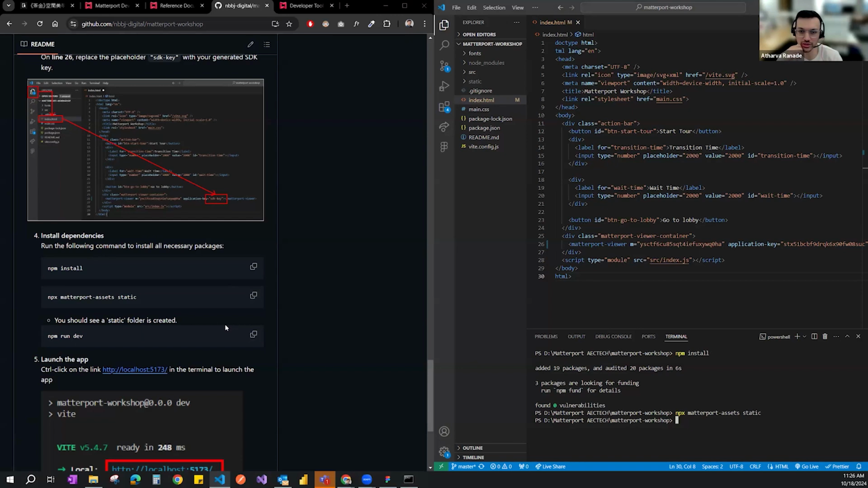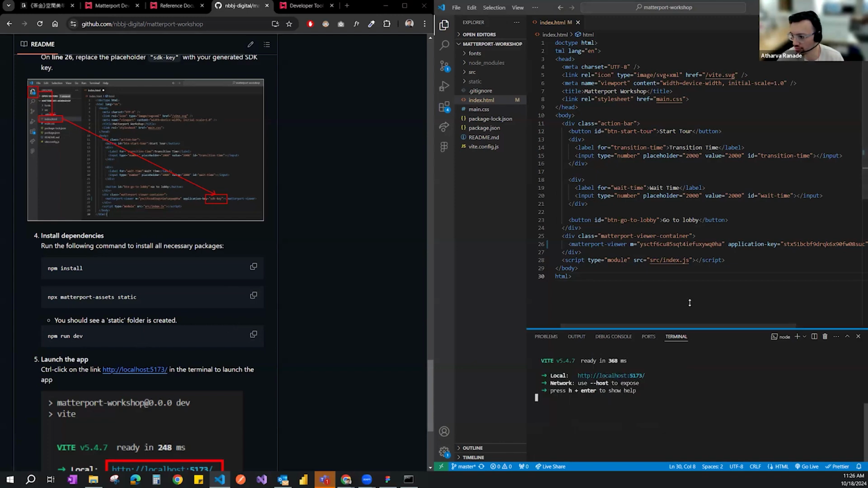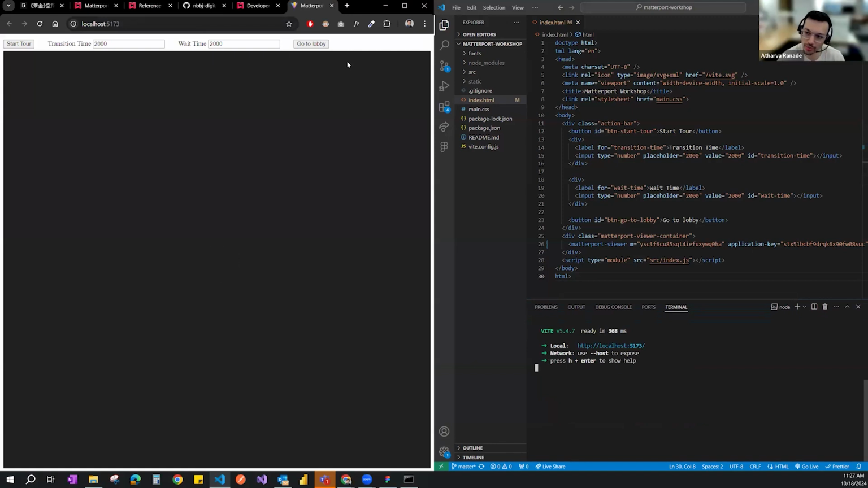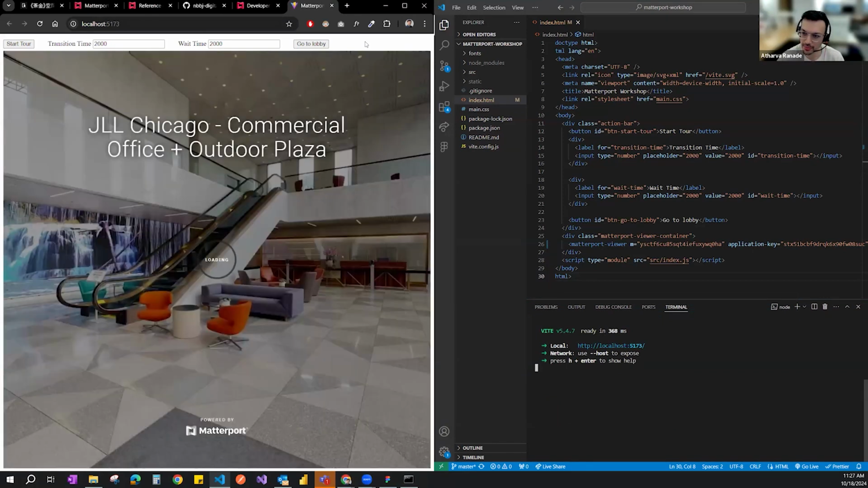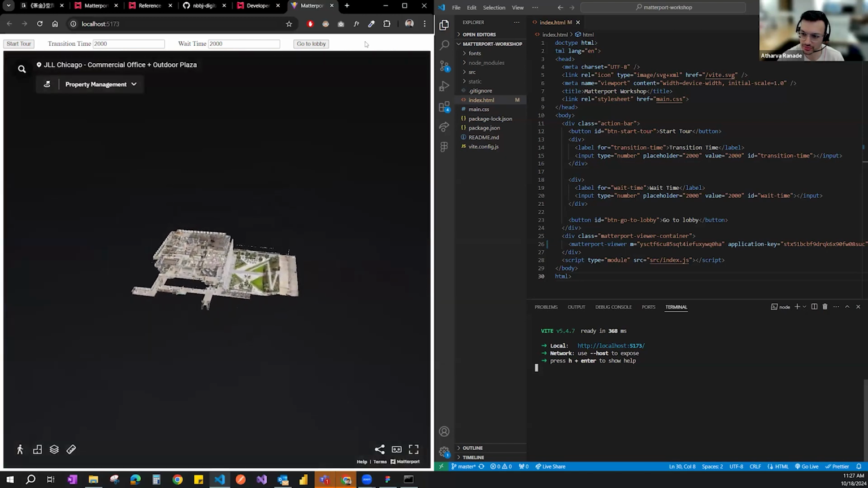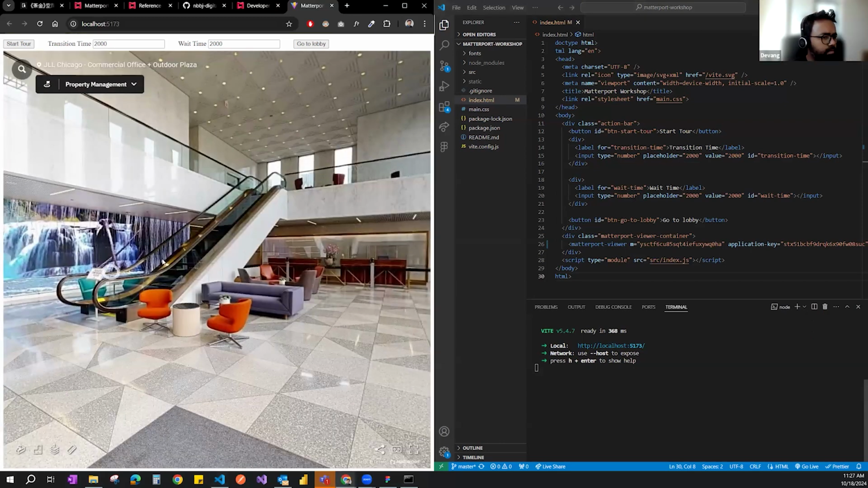With me so far? Good? Okay. And then the third step would just be to do the typical npm run dev, which would start the instance of the project. And we are using Vite, so if you Control click, it should open up the app. It should take a minute to load. Is this showing up?